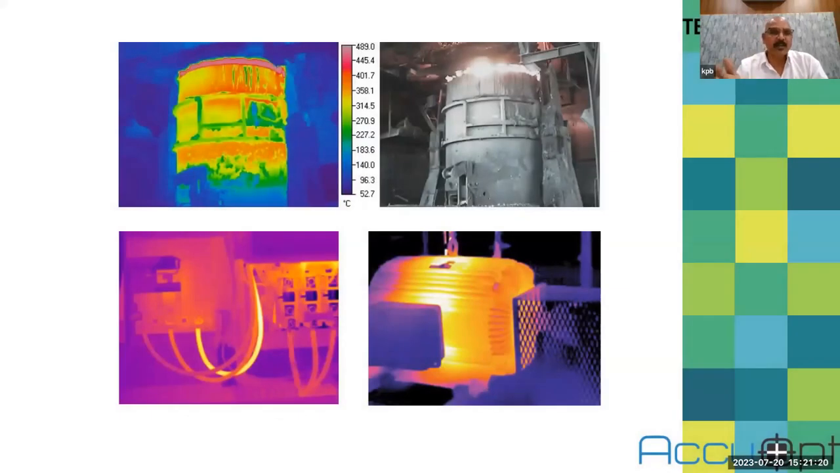So you can see some applications here. On the right side, there is a ladle which is used to transport molten steel from one place to another. If the outside is steel and inside there is a refractory lining, from outside you don't see anything other than this steel cap. So if inside this refractory is weak, this hot metal will come out one day if you don't have the proper information. By seeing the thermal image on the left side, you can see both.